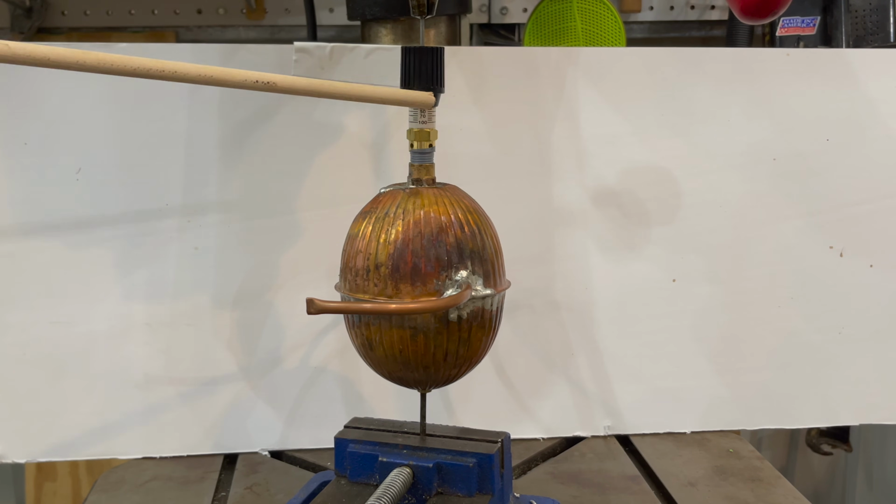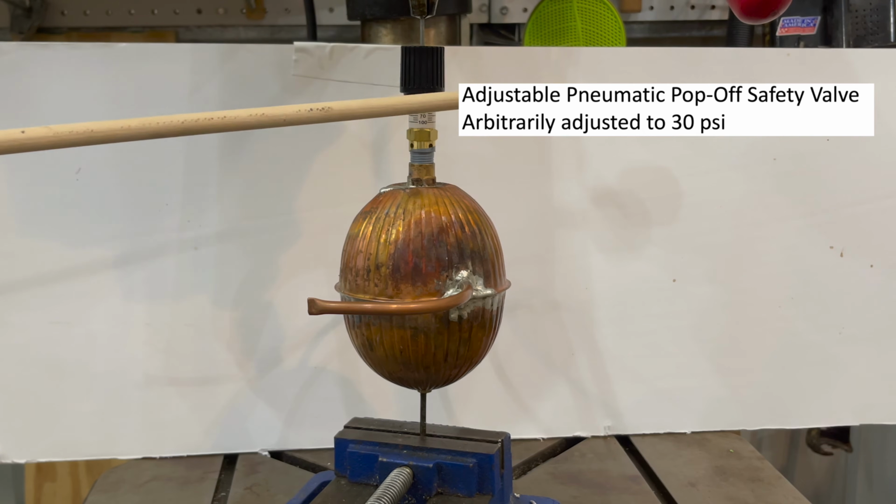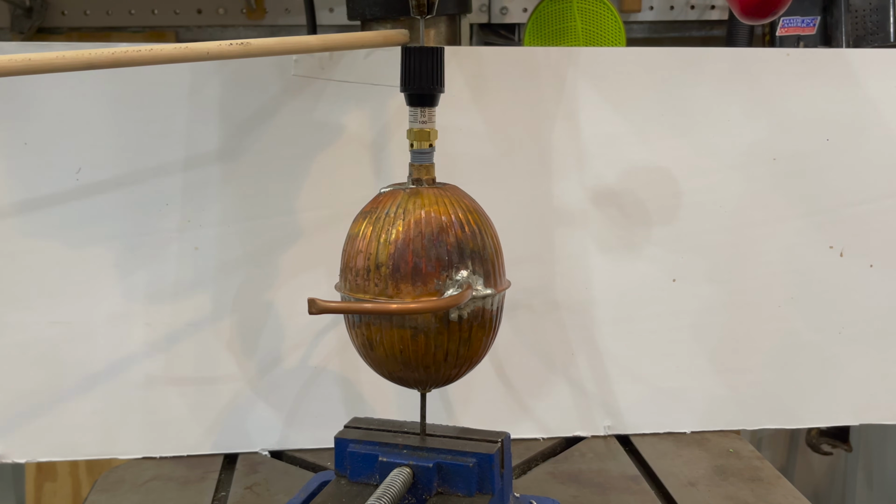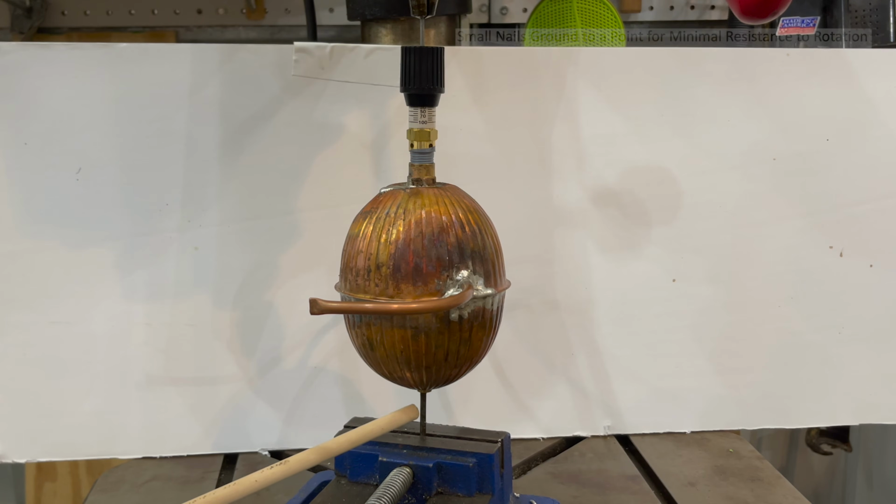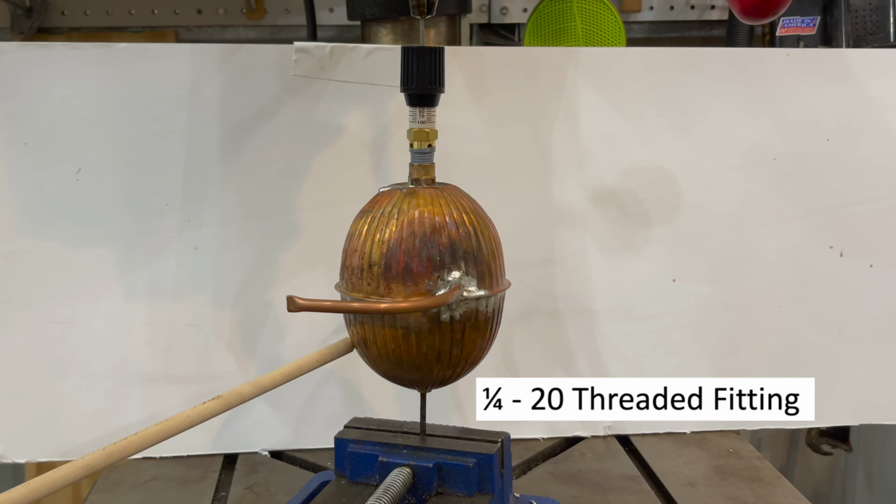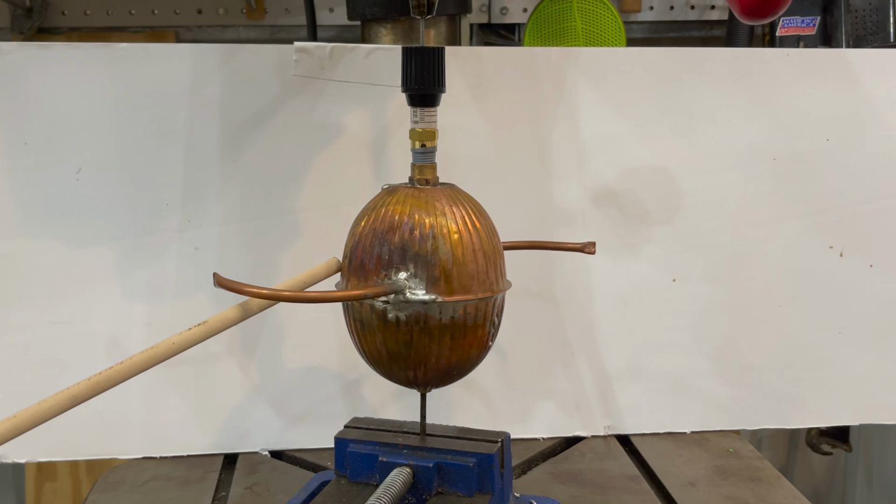This is an adjustable brass and stainless pressure pop-off valve that I got from Amazon, adjustable from 0 to 100. I've got it arbitrarily set at 30. This is just a finishing nail that I ground off at the end and smoothed up a little bit to fit down in this, actually just a Phillips head screw there. And on the bottom is a female thread on this device. I think it's 1/4-inch, 20 threads. So it'll screw onto a standard toilet tank lever arm.